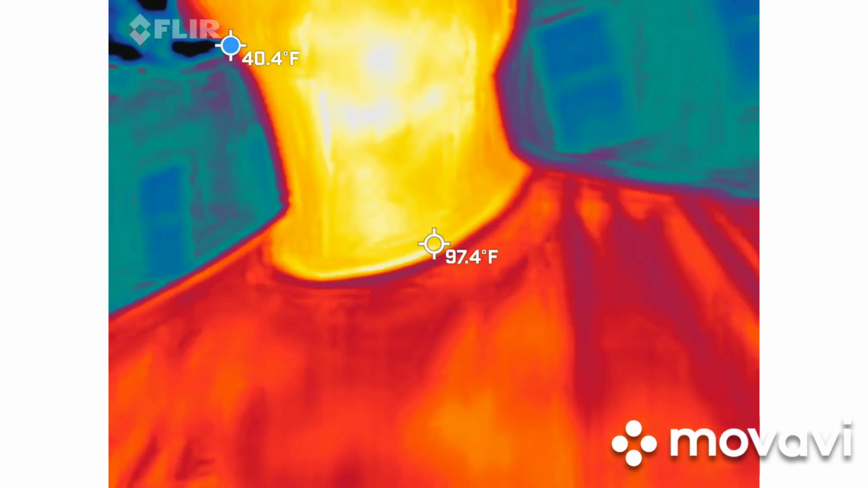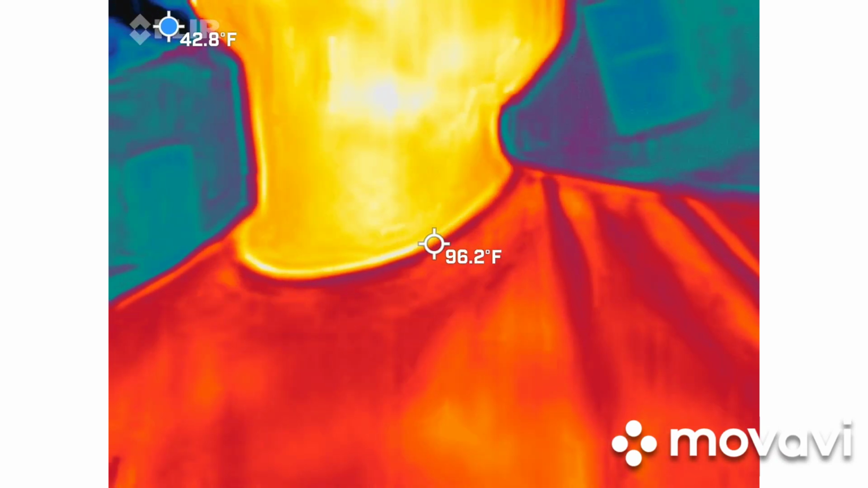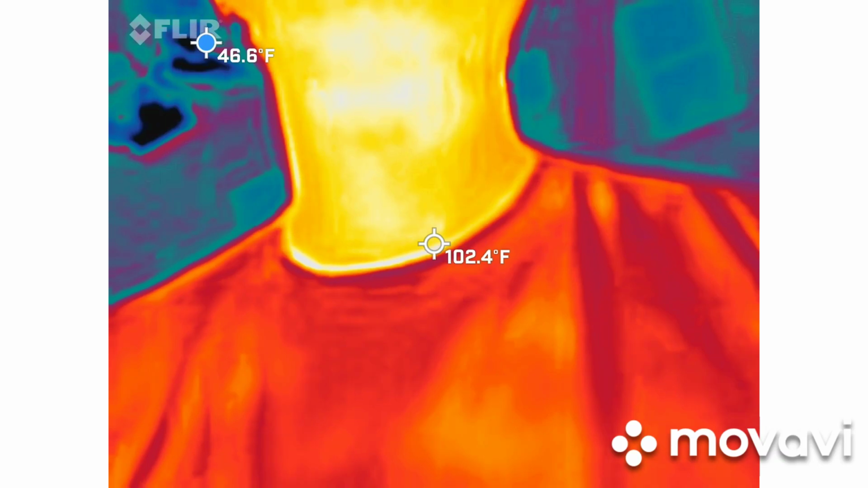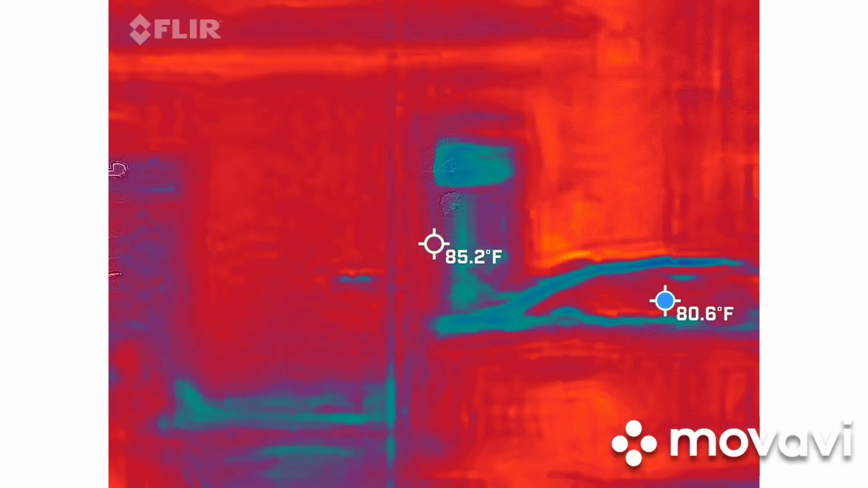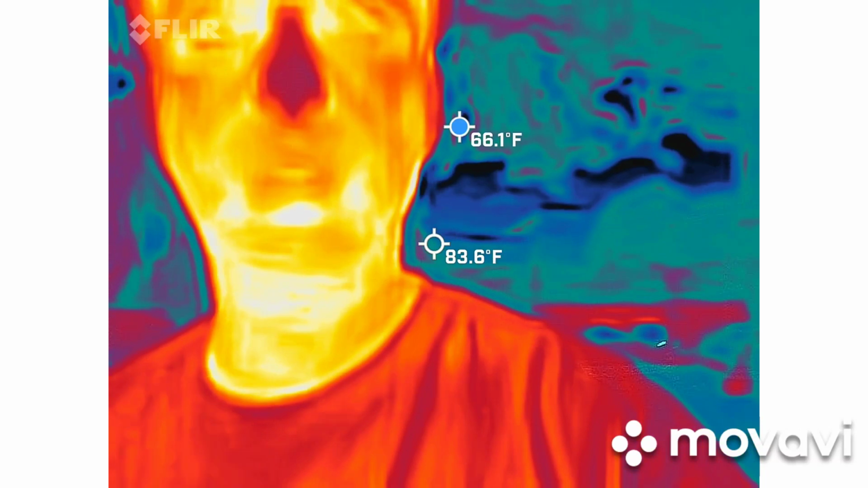So again, we want to try to keep somebody's skin temperature in view at all times. So whoever has this, again, Randy, it's probably going to be you. You're my quiet one. Our skin temperature is going to be the warmest thing out here. If I leave the picture, that red, orange, and yellow is going to go somewhere else. Did you guys see how that kind of transitioned? Yeah. I'll do another one again.